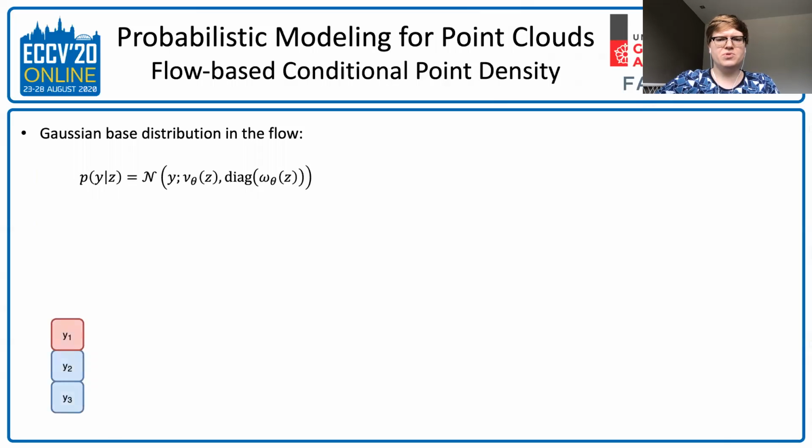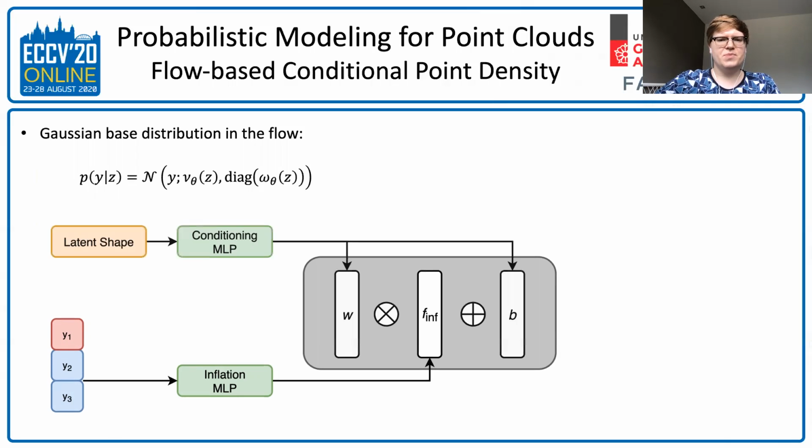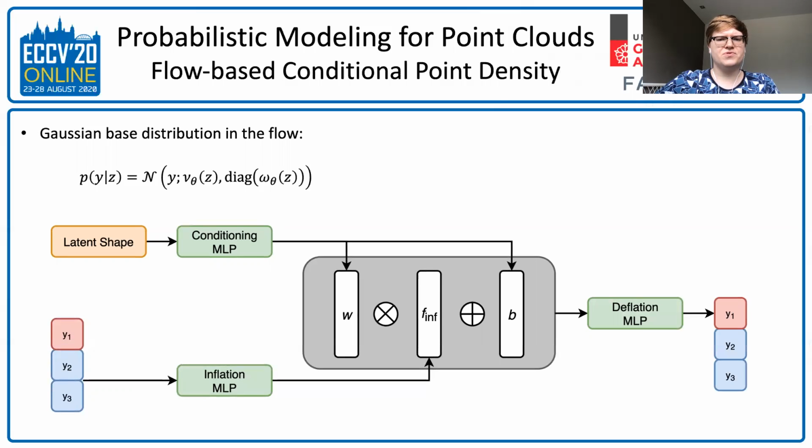First, the latent variable dimensions are divided into two groups, kept and transformed. Then, kept dimensions are fed to an MLP, which inflates the feature dimensionality. A separate MLP predicts conditioning coefficients for the inflated features. After scaling, they are fed to an MLP which deflates the dimensionality to match the size of the transformed group and predicts the parameters of the resulting transformation.